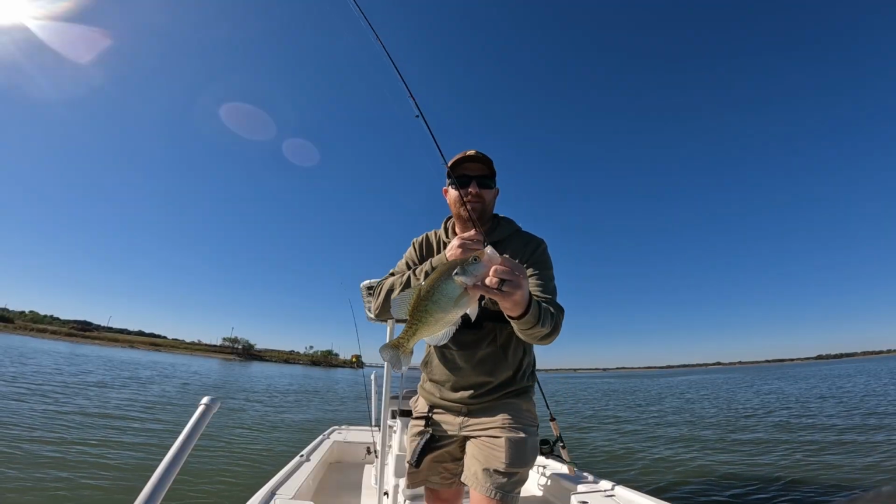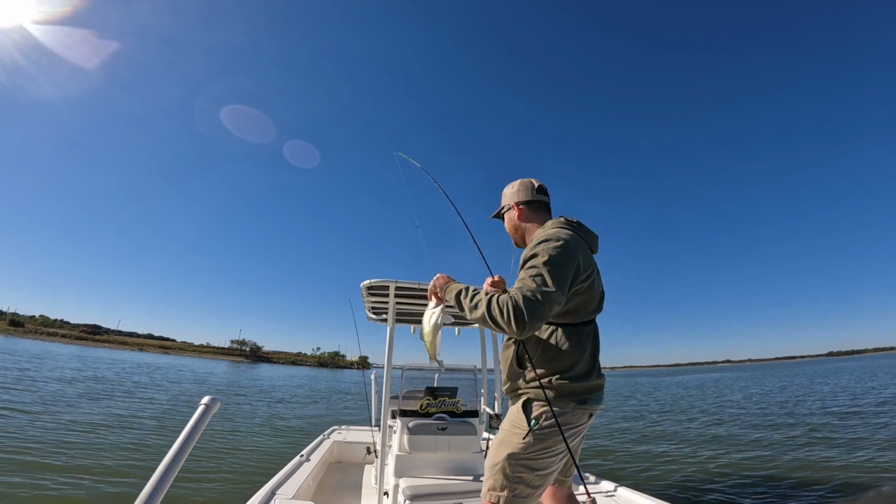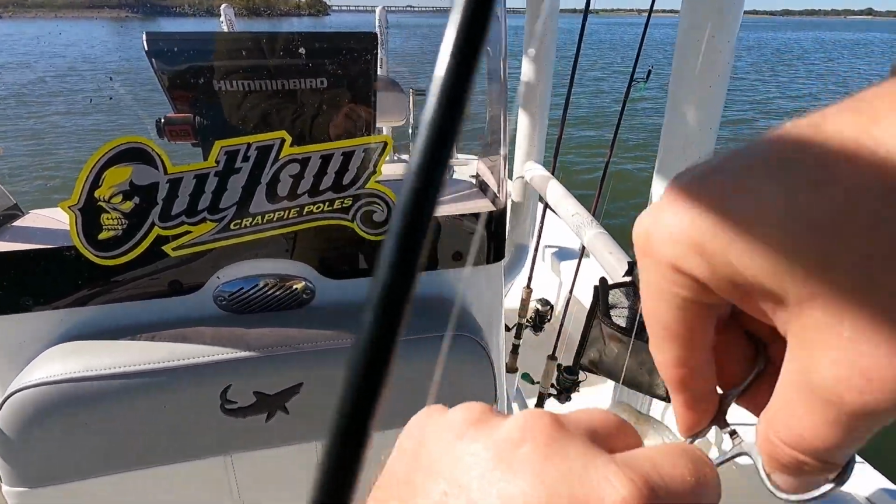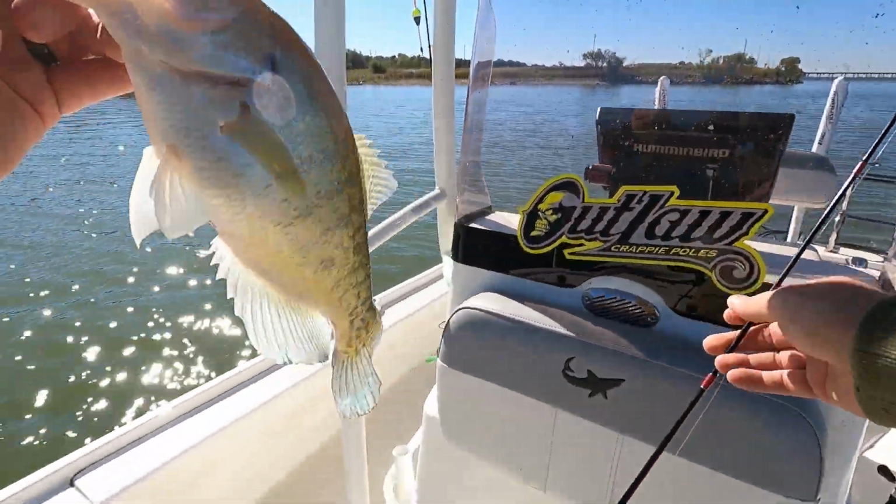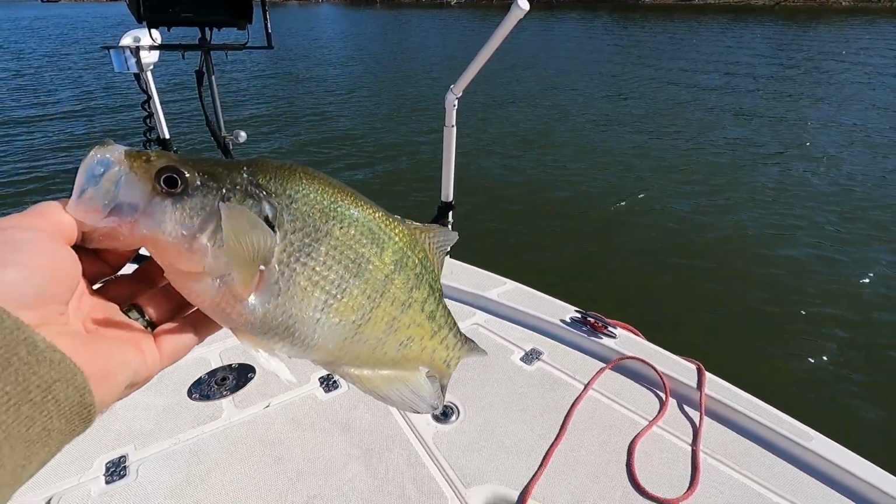See, so I'm saying if you pass a brush pile, don't miss it. Fish it. Because guys, we are in that time of the year where they will definitely stop and see what you got going on. Oh man, that's a nice fish right there, guys. That's a nice fish.